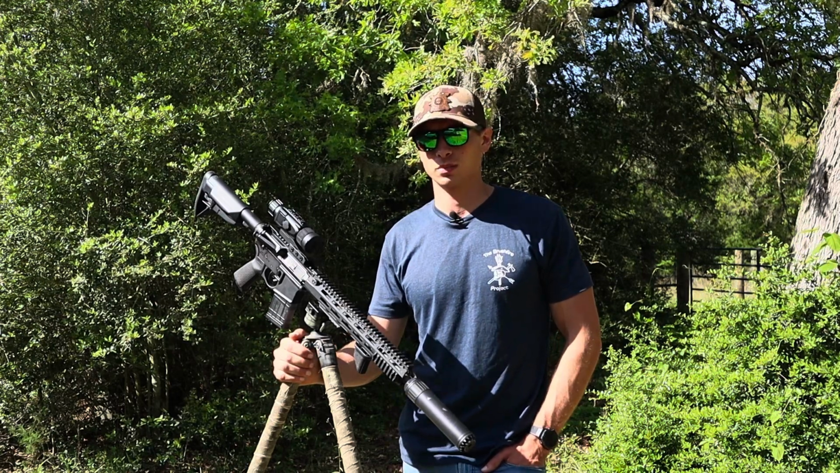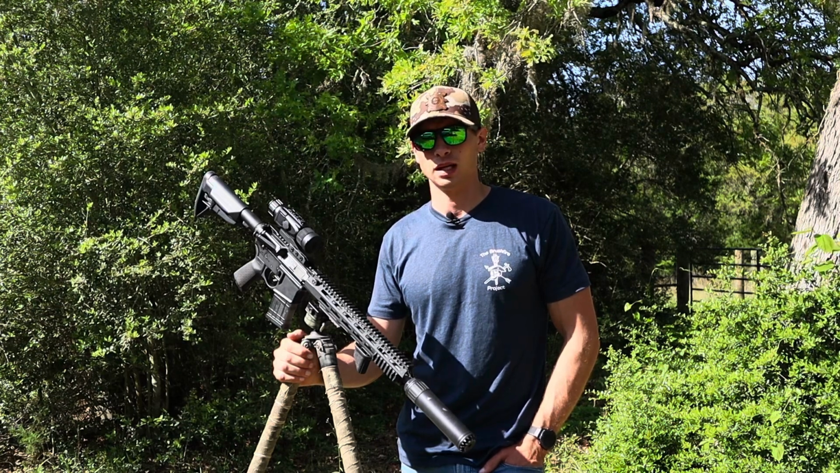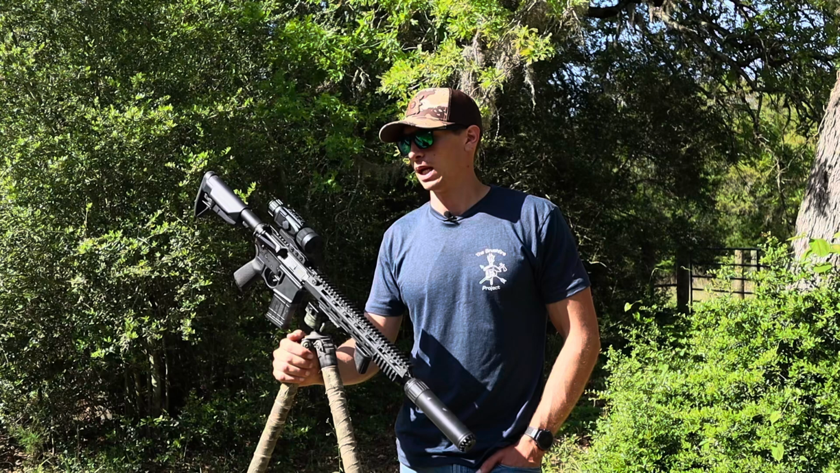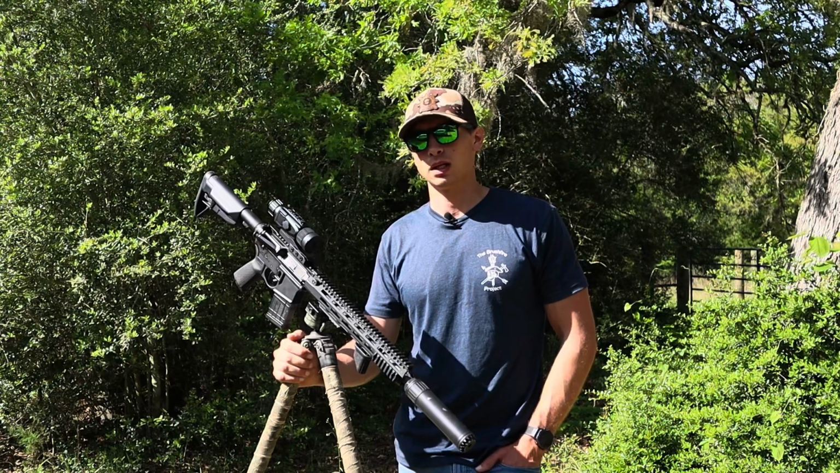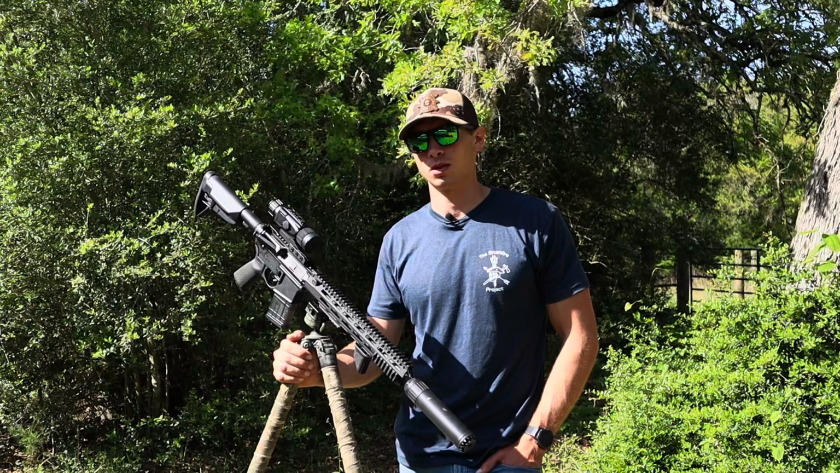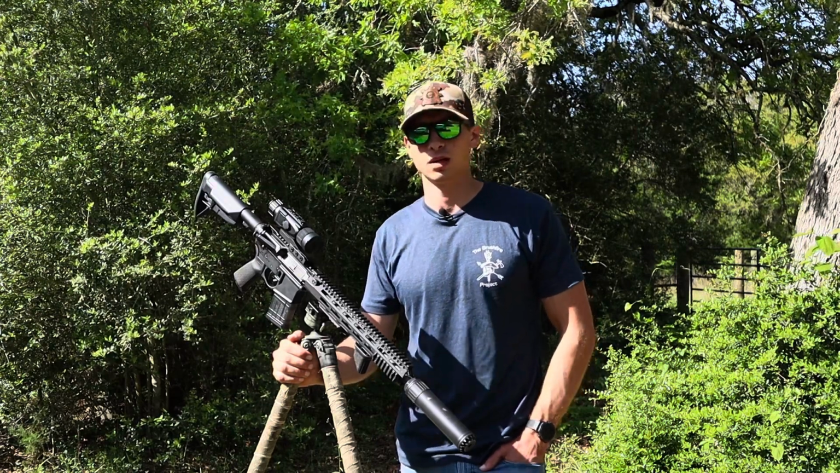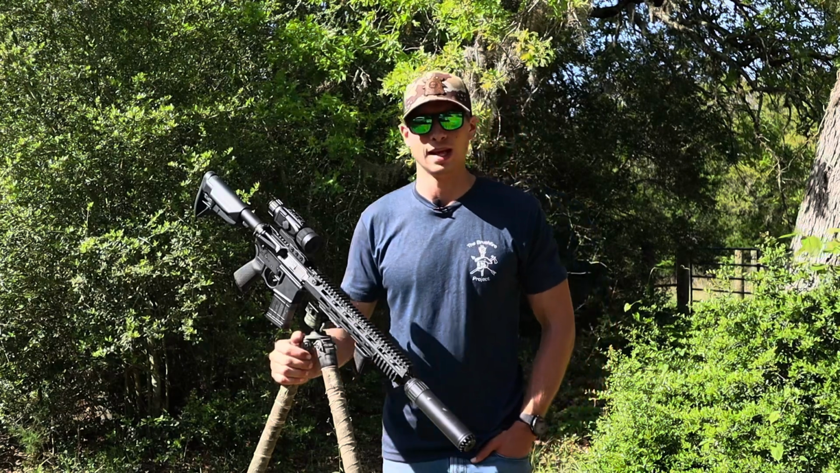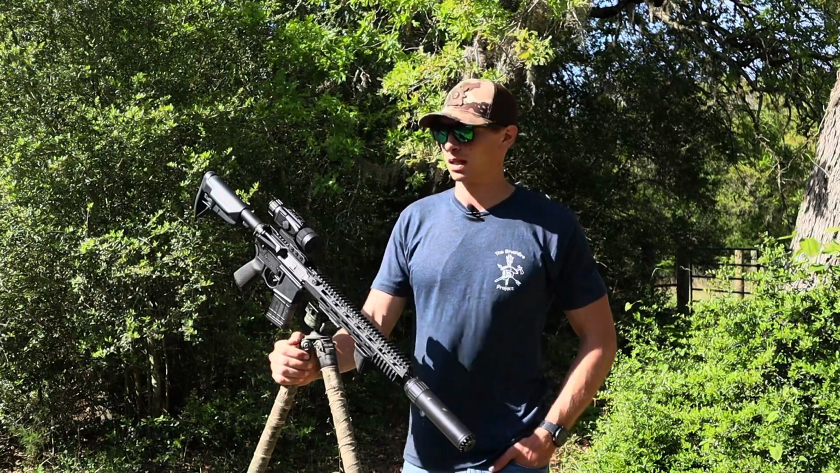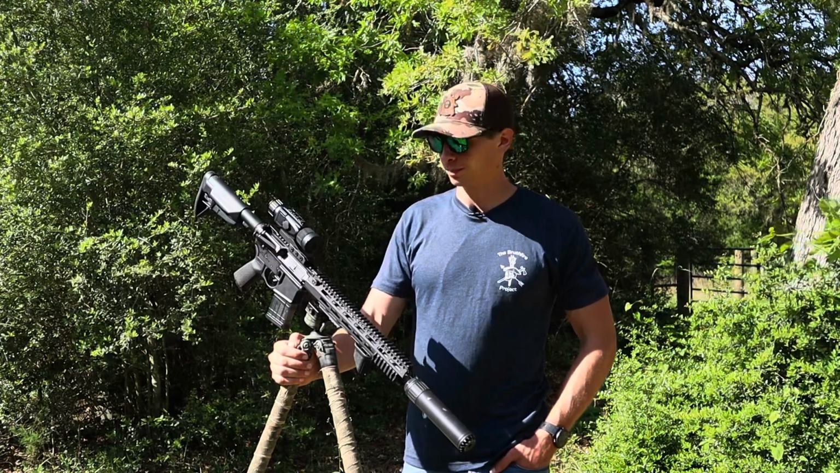The ones I'm comparing it to mostly are the ATN Thor scopes and the Armasight thermal optics. And those are okay, but I think they lack a lot of the features that this one does, and I also don't think that they have the clarity that this one does, especially when you get up to that 6x digital zoom and that AI enhanced zoom kicks in. It's noticeably clearer than those optics are.